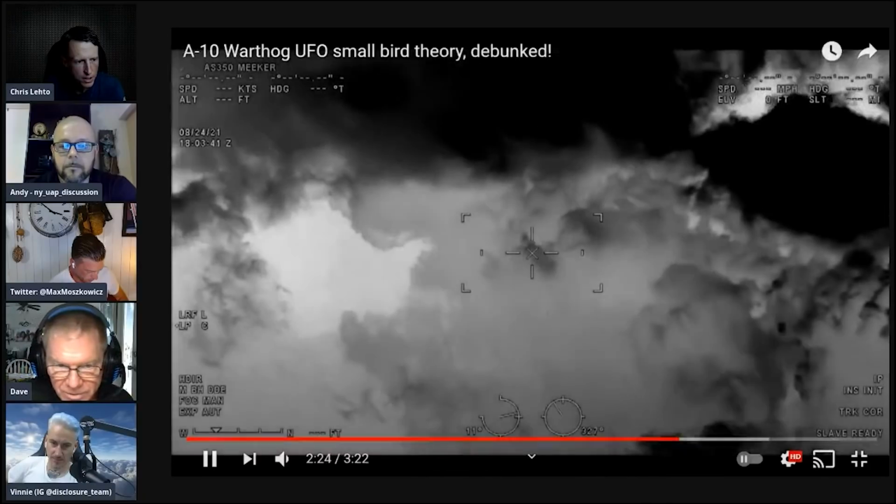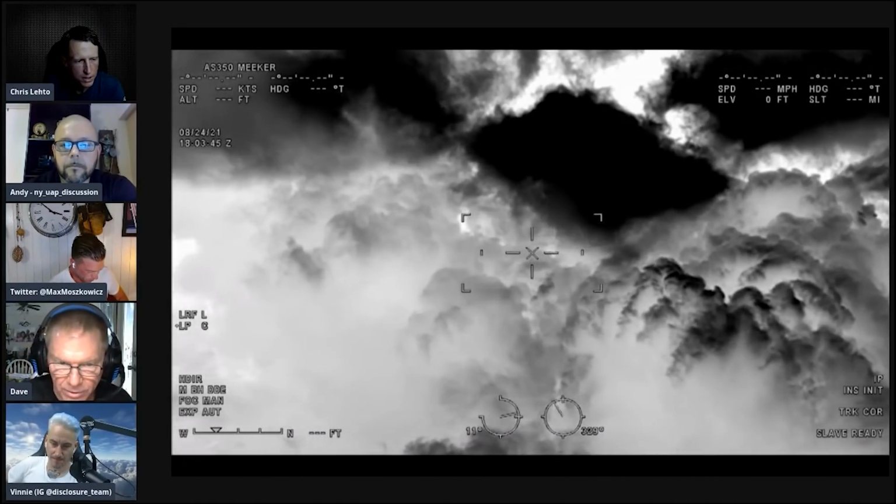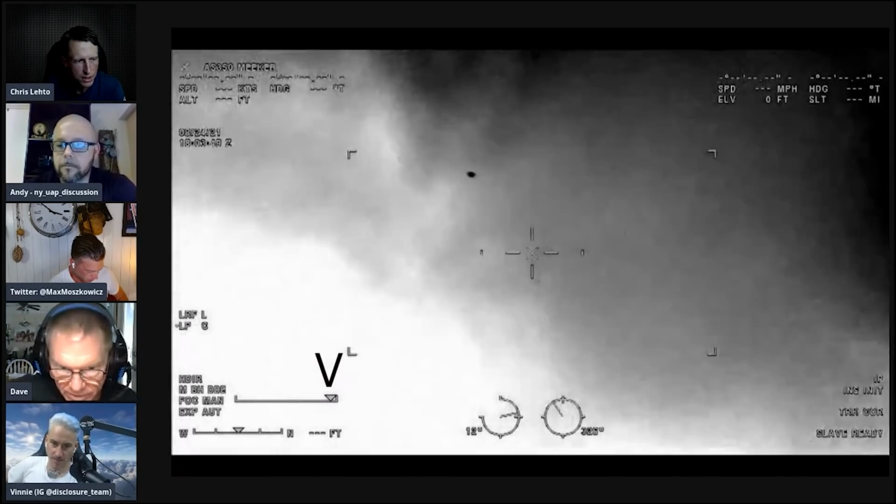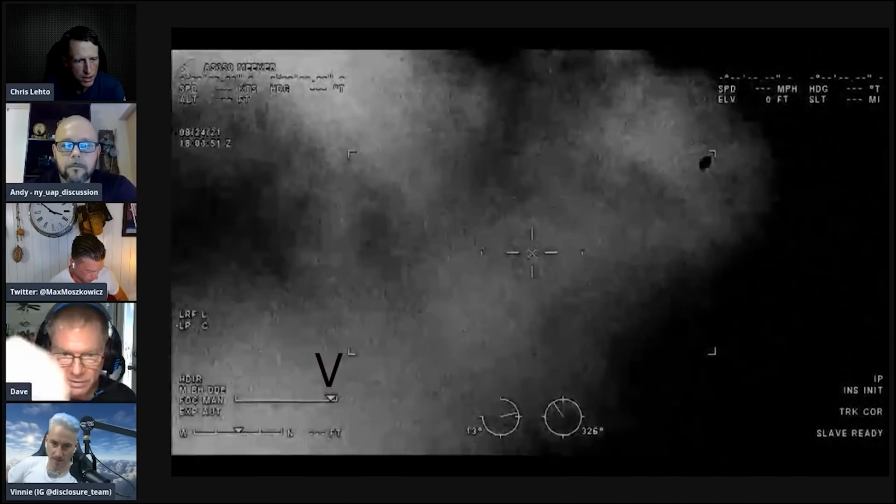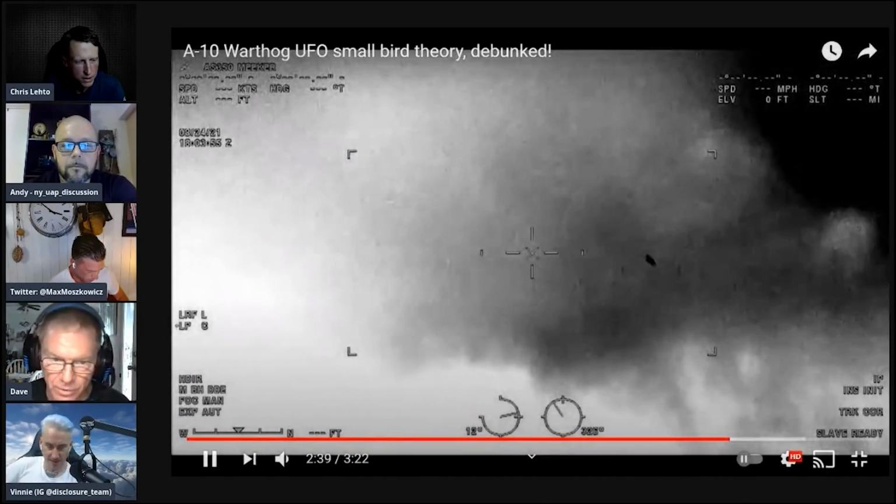If it changed, you would see a little slider bar down at the bottom underneath the EXP auto or somewhere around there. See right there? That little upside down triangle is going to show you if it's changing in focus. It's a good question. Let's see.